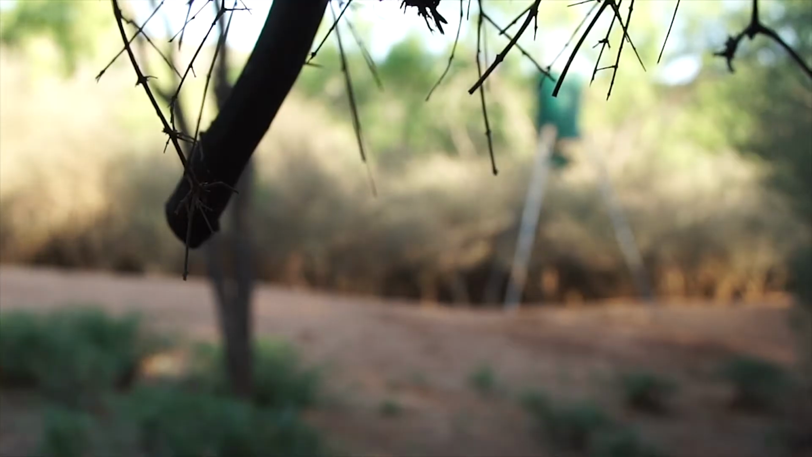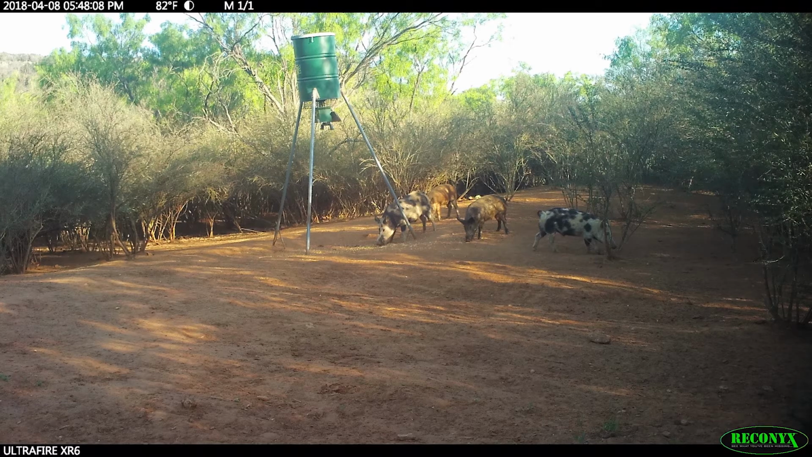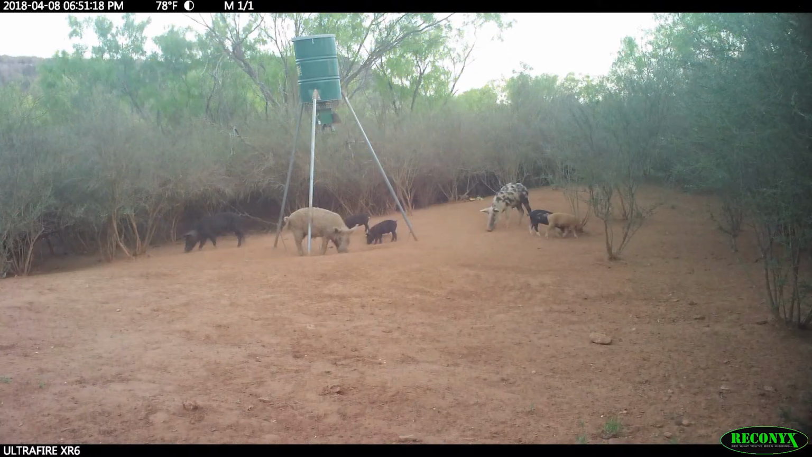So my contact for the Texas Hill Country is Terry Hartcraft. I'd sent him a Reconyx camera, and he had put it out on this one particular feeder, 23 yards away from the blind. Terry calls up, he goes, Keith, the Reconyx has got hundreds of pictures. This one feeder is getting slammed with feral hogs. He says, the wind is right this afternoon. You get that big bore air gun in your butt and get it up here.